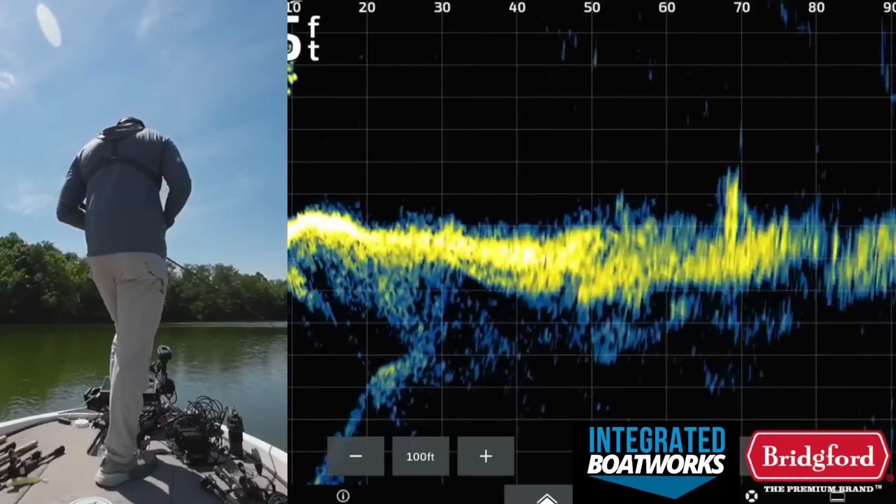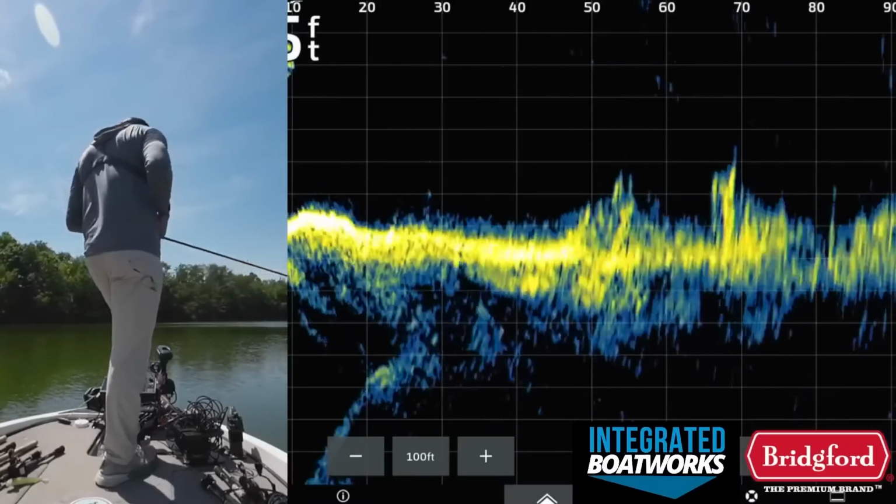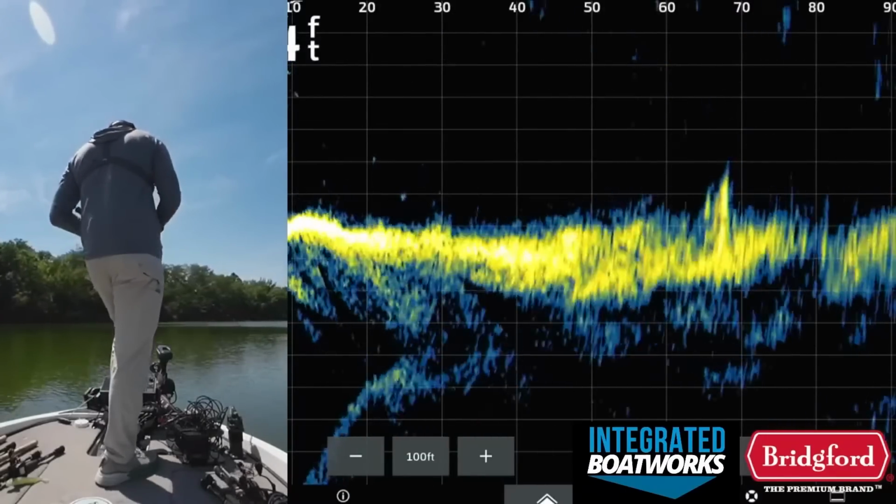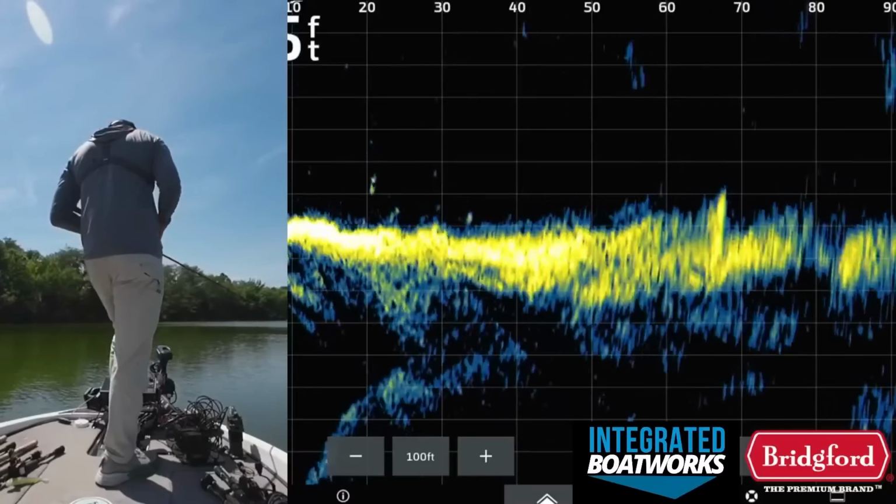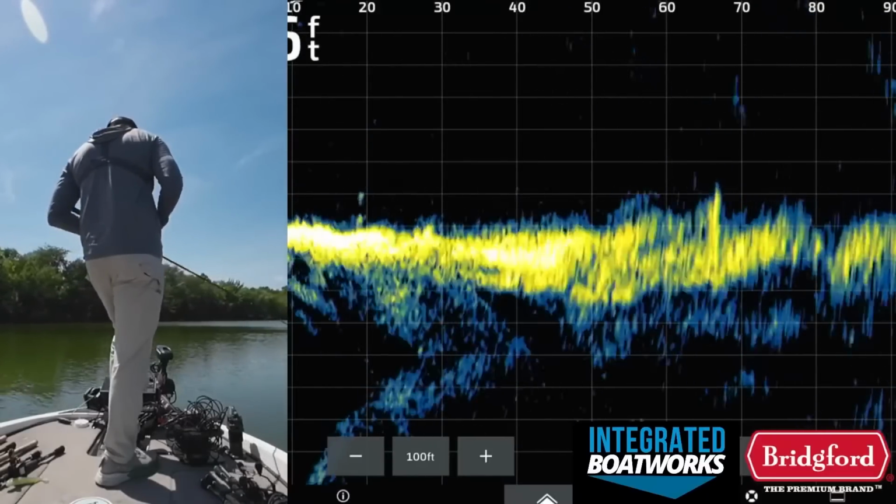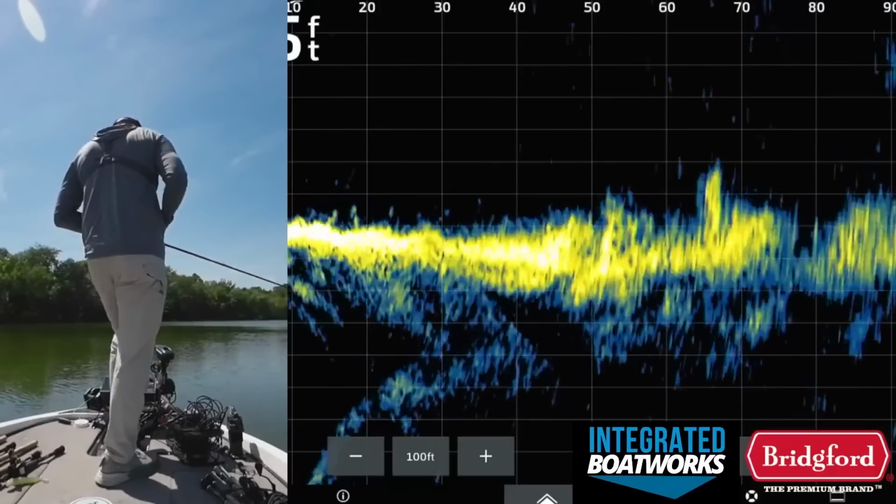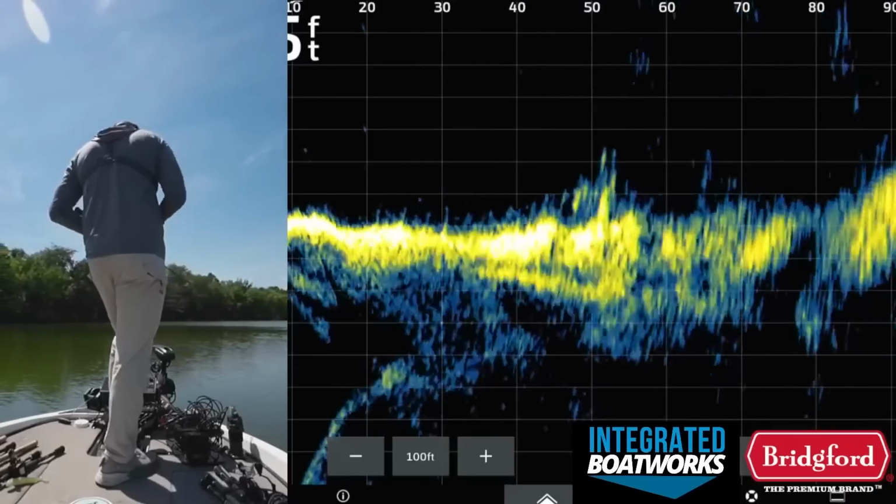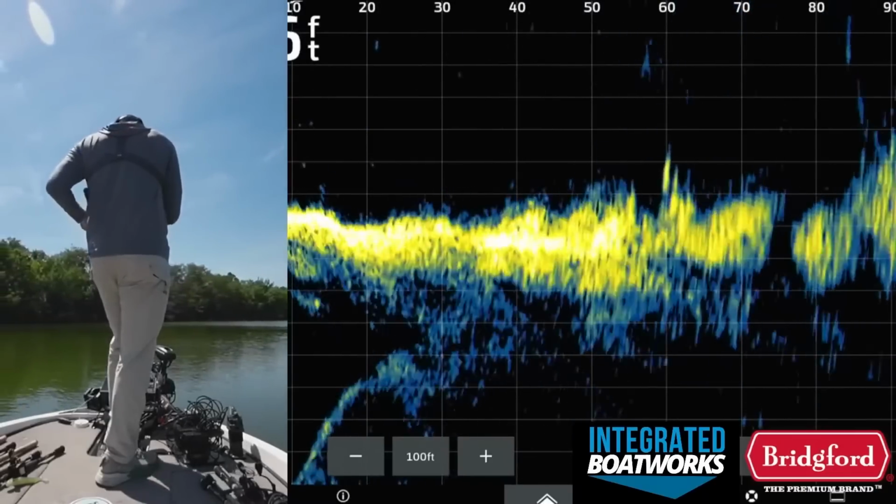Kind of hard to hit this cast. These piles are not very big. We saw them on side scan, but they were very subtle. The next spot, the brush piles are a lot more defined, like the spot where I just caught that good one. But that does not mean that these are not good, because these look really good.